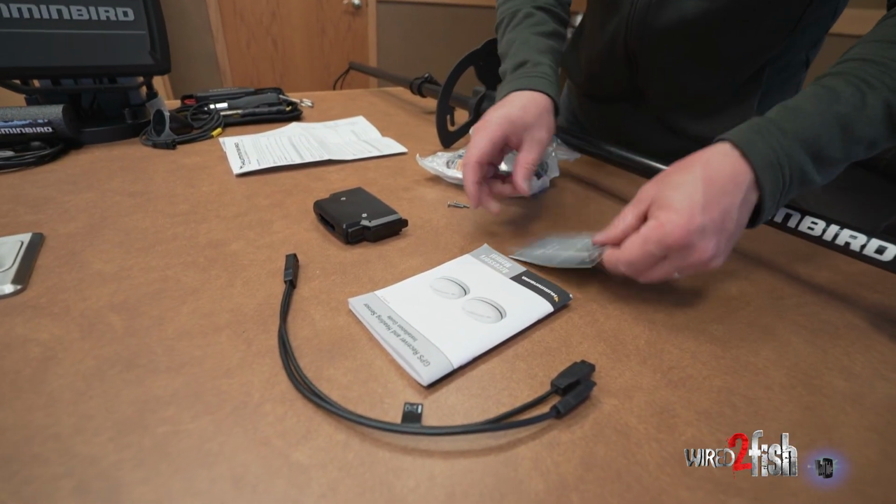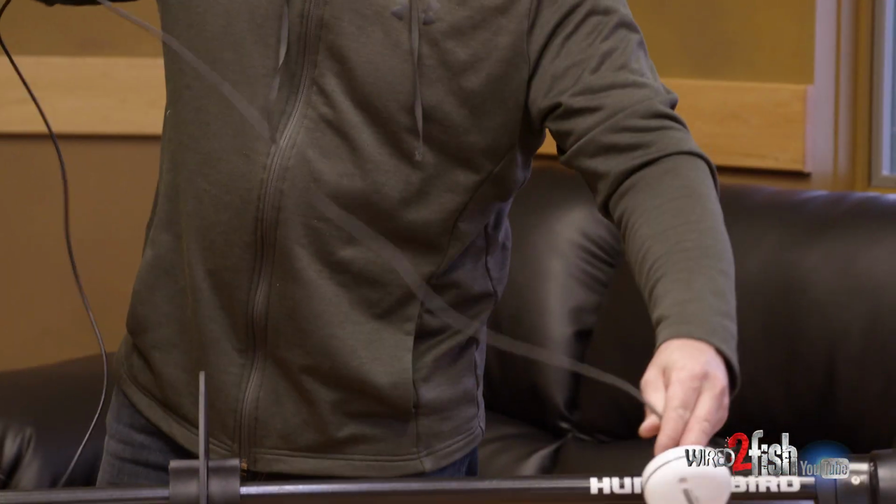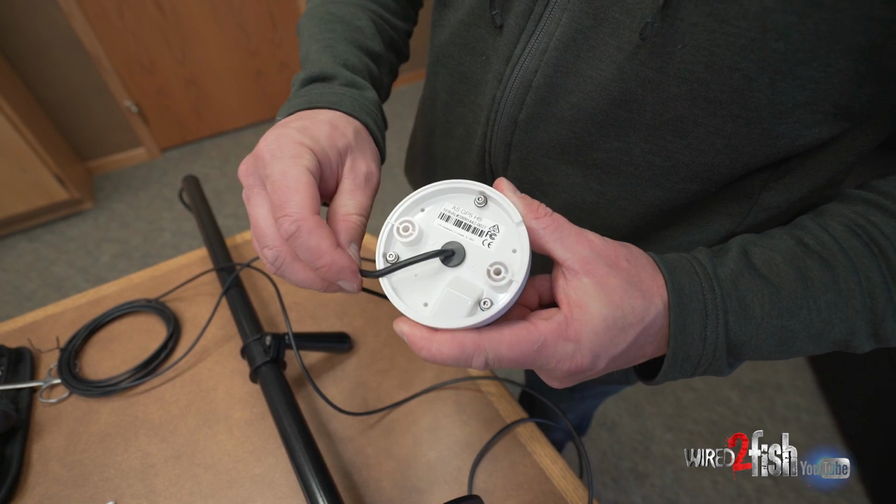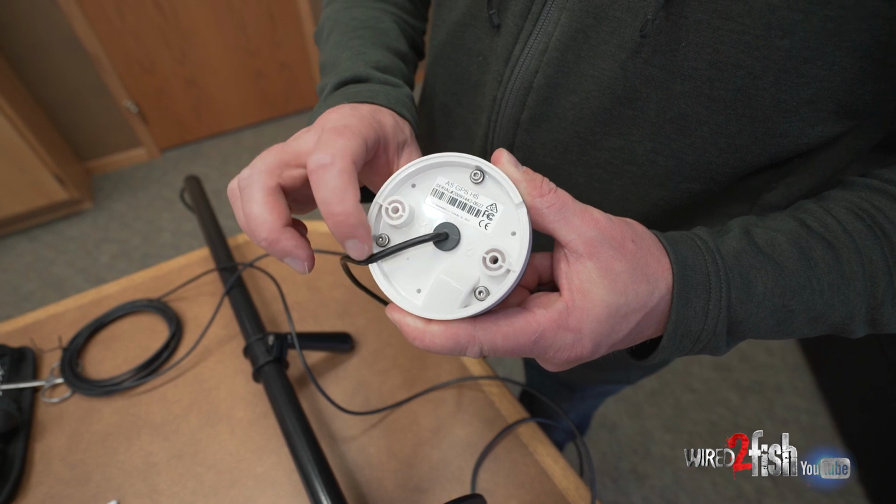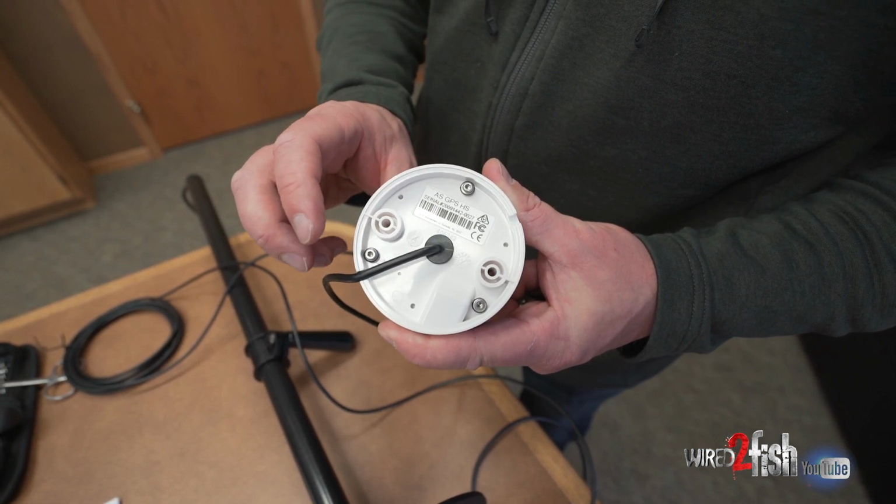Another installation guide there. You get plenty of cable. This is what you would have rigged in your boat. The important thing to note here is that there's a slot on the bottom where the power cable for the antenna goes into. You want to make sure the cable is in there so it doesn't get pinched, and that allows for a good, clean, flush mount.